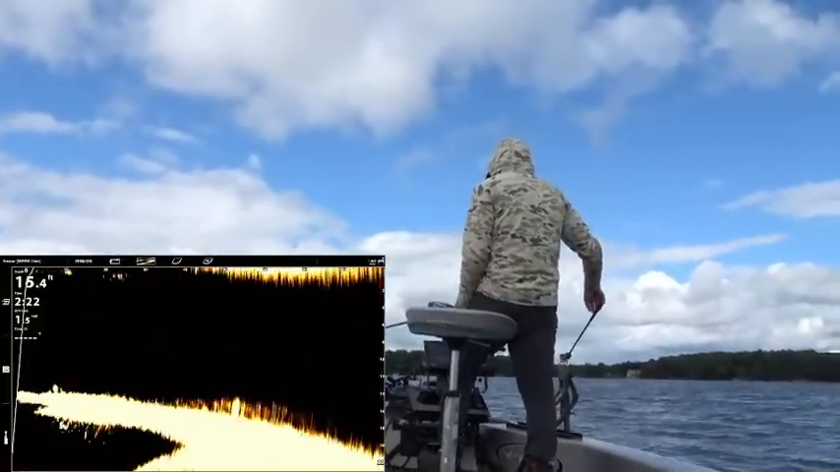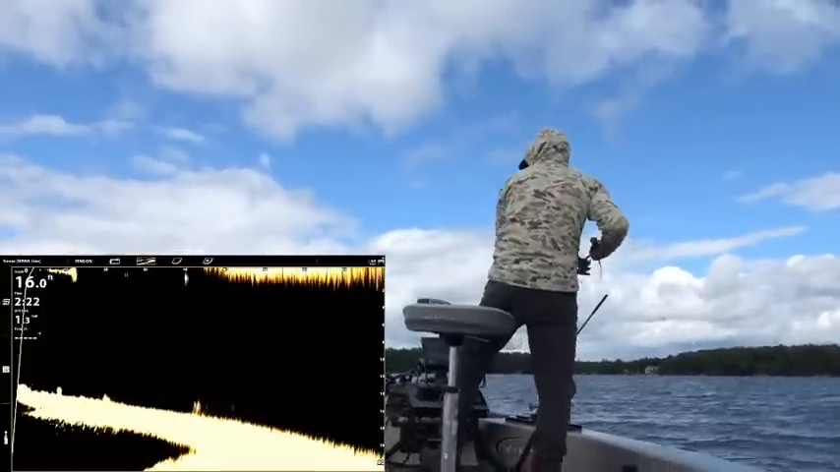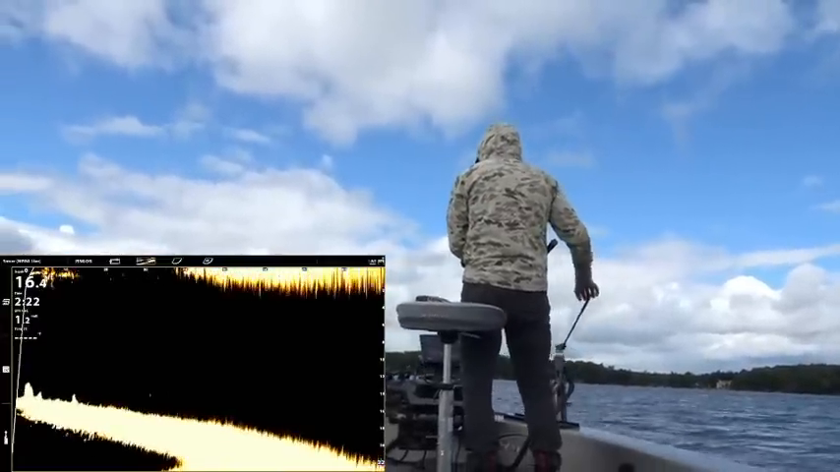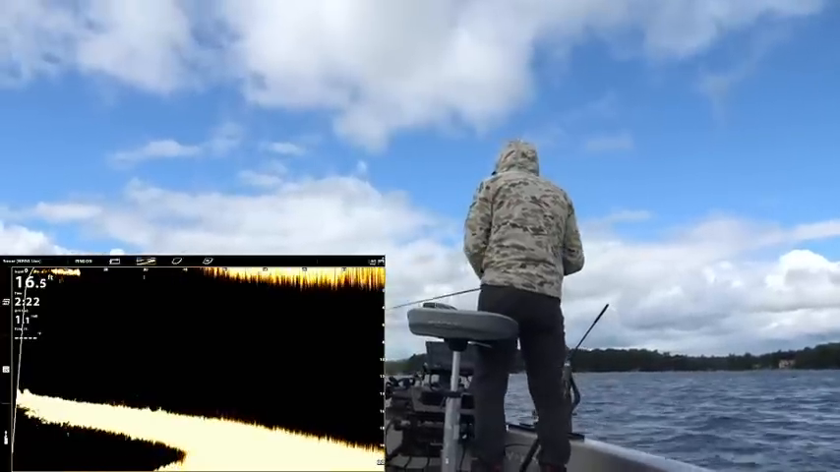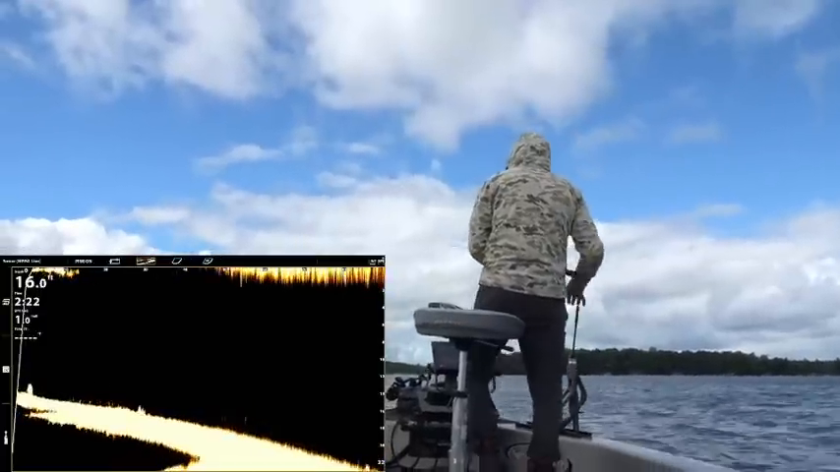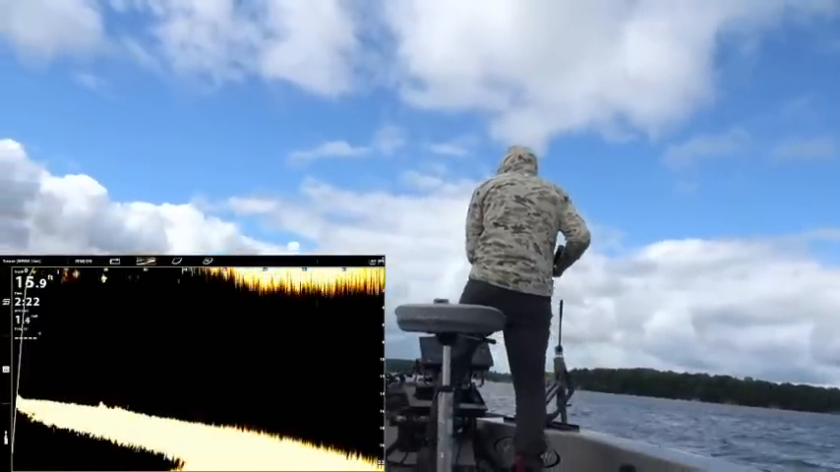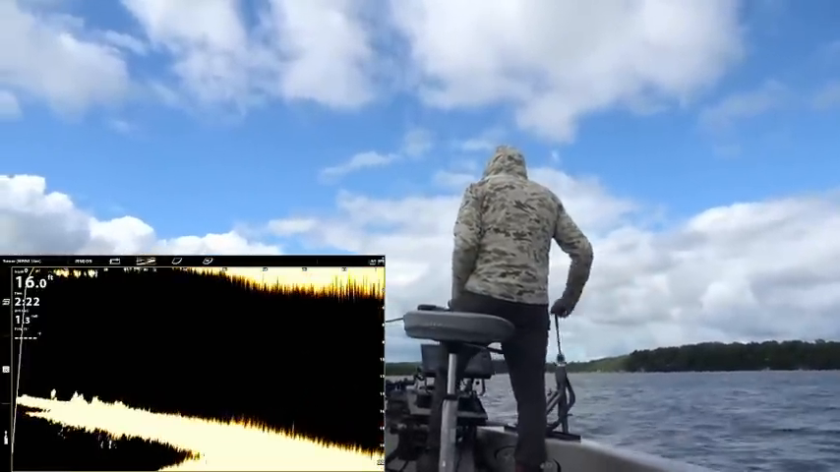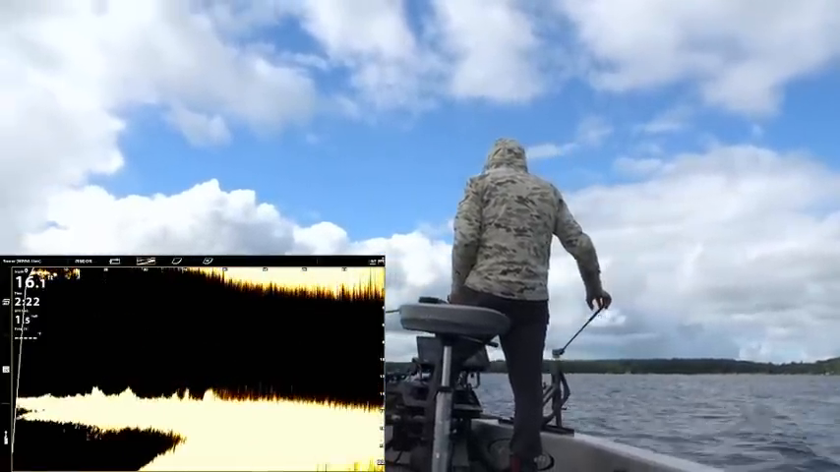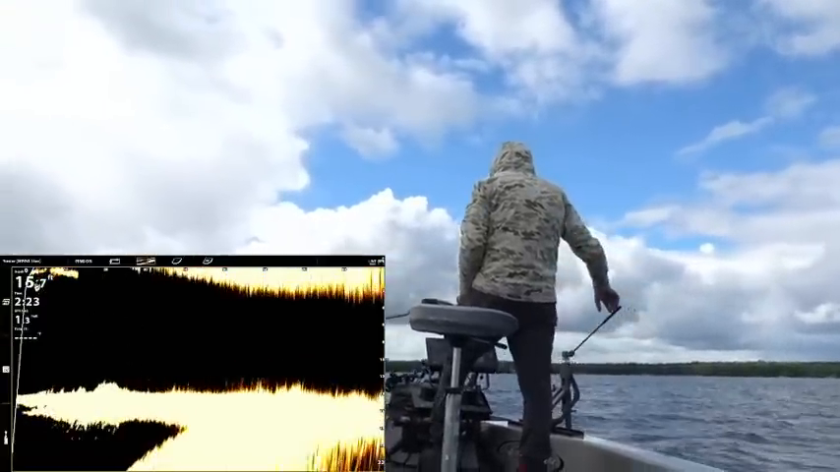Might just take... there's a fish. See it? Ooh, he's coming over. Oh, small. You can feel him rat-tat-tapping on it. This spot obviously doesn't have one really thick spot yet to it.